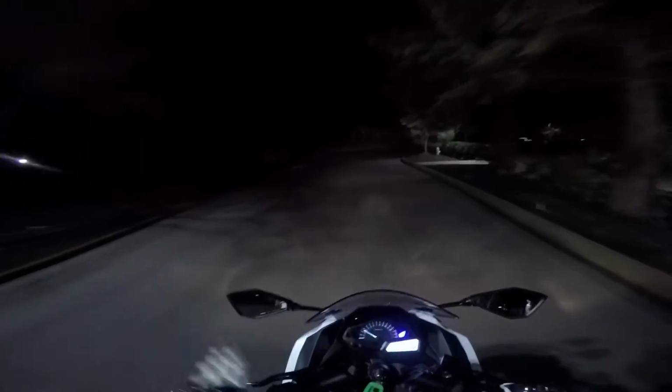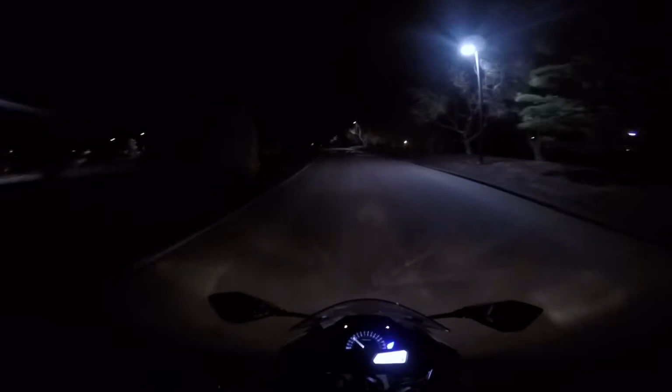Okay, I think I can get out if I turn left here. Let's find out. Because if not, we're going to go cut across a field. Oh no, I know exactly where this is going to take me. I'm going to go all the way out this way.